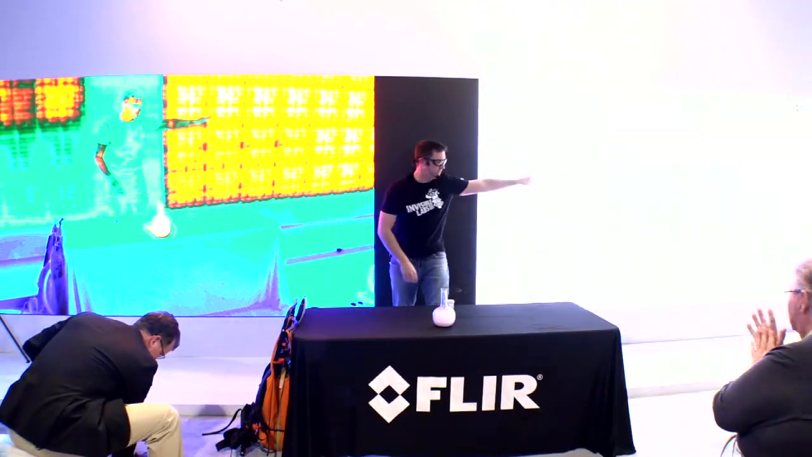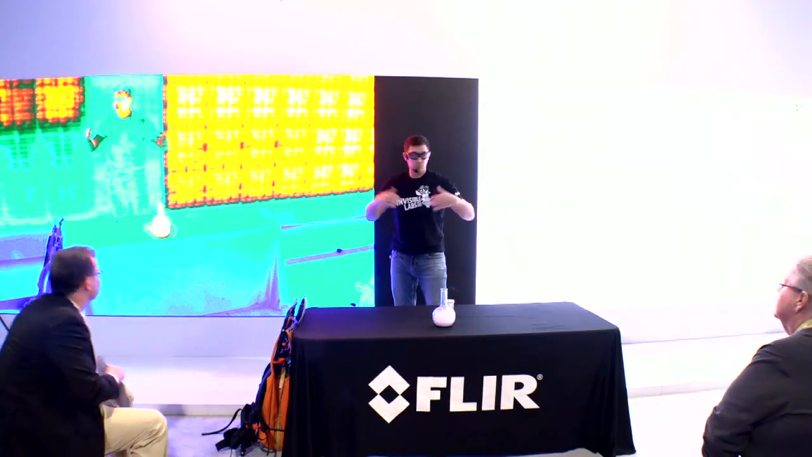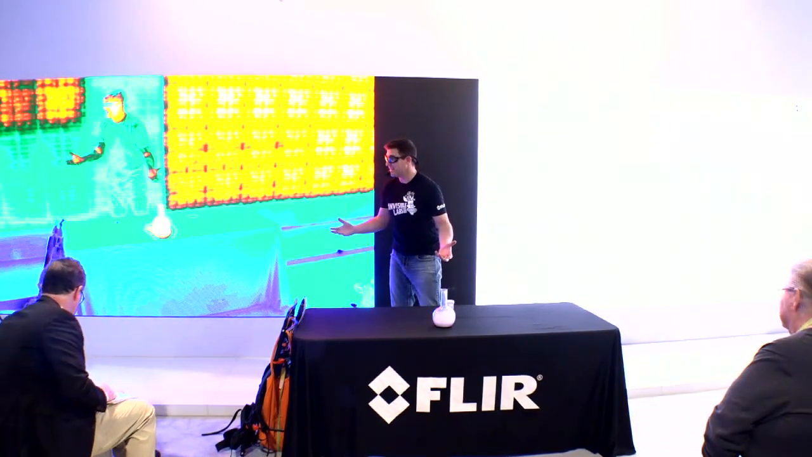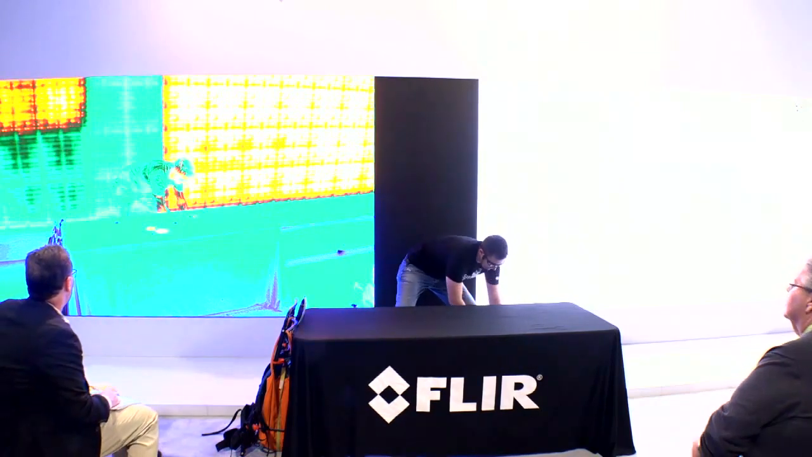But here's the thing. The autonomous vehicle that's right around the edge over here has got all those infrared cameras on it, which means when you're dealing with things that our eyes or a normal camera can't see through, the infrared can see it. So it offers a whole new level, especially in that world of safety and everything else.